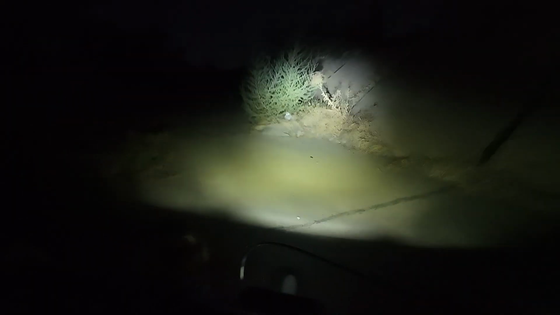Whoa. Look at all these plants. Man, this light is so much better. And this light is so much better at showing all the stuff. My previous setup, I could never imagine doing something like that. You can actually see things with this, which is pretty dope.